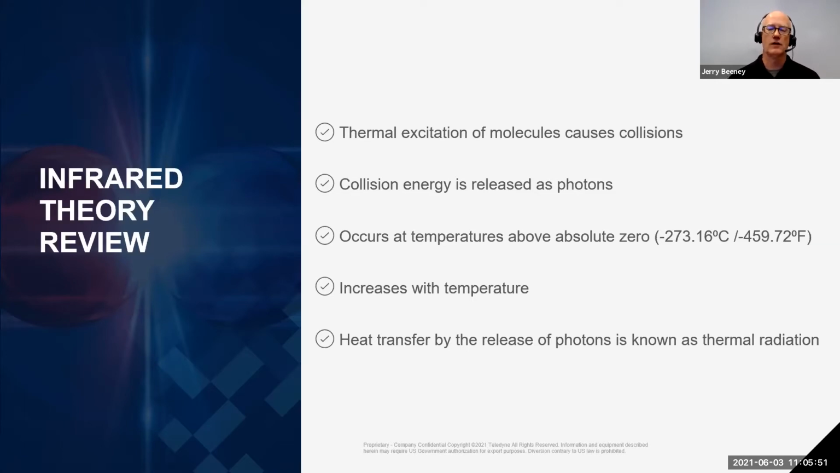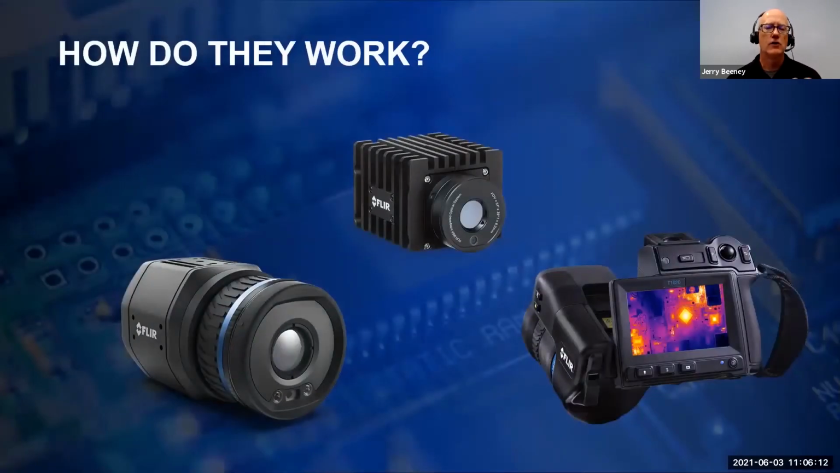The form of energy transfer that is caused by that release of photons is known as thermal radiation, also called infrared radiation. So thermal or infrared radiation is what is sensed or really seen by an infrared camera, as well as IR temperature guns or spot pyrometers. But now that you know briefly what infrared radiation is and how it's created, let's discuss how infrared cameras are actually able to sense emitted infrared radiation, or that thermal energy, and report it to you as a temperature value.